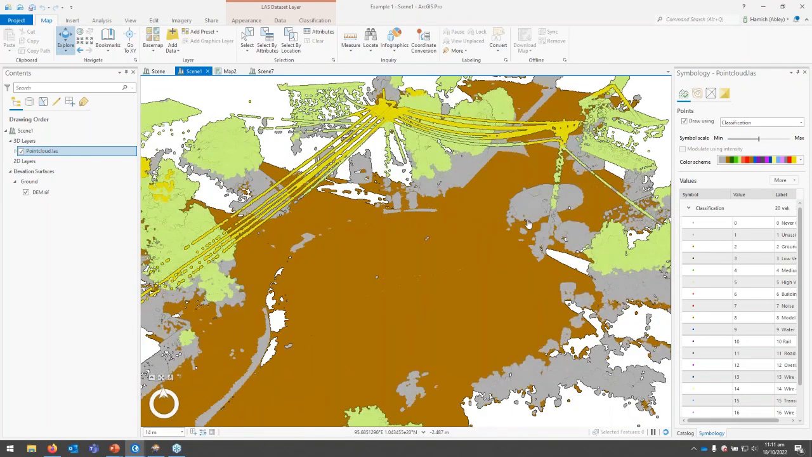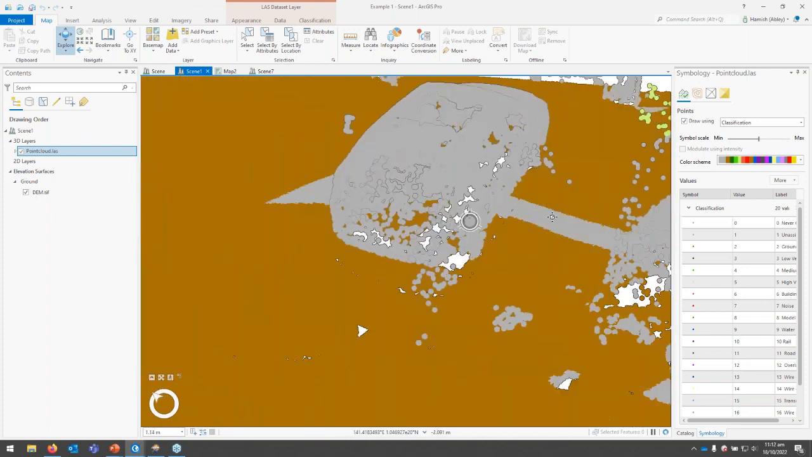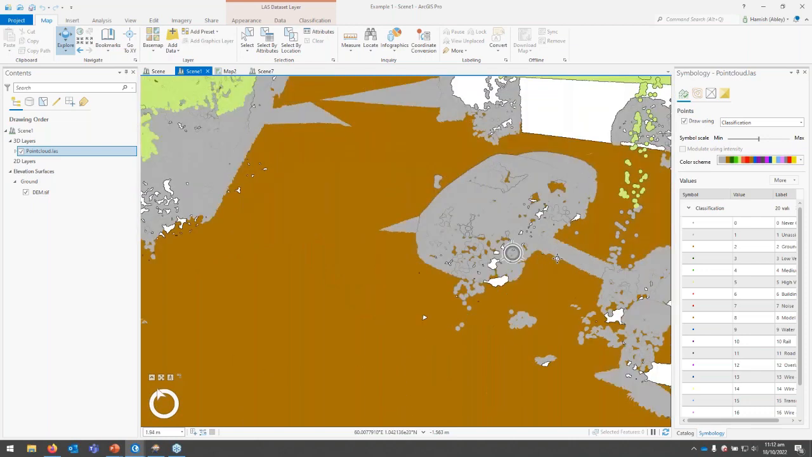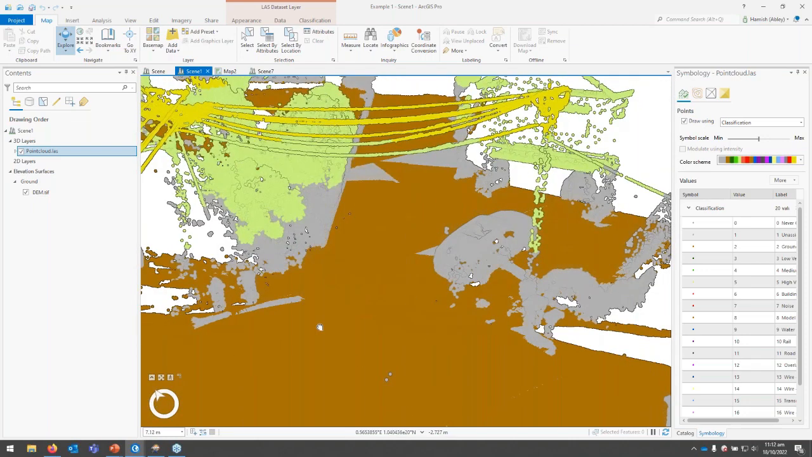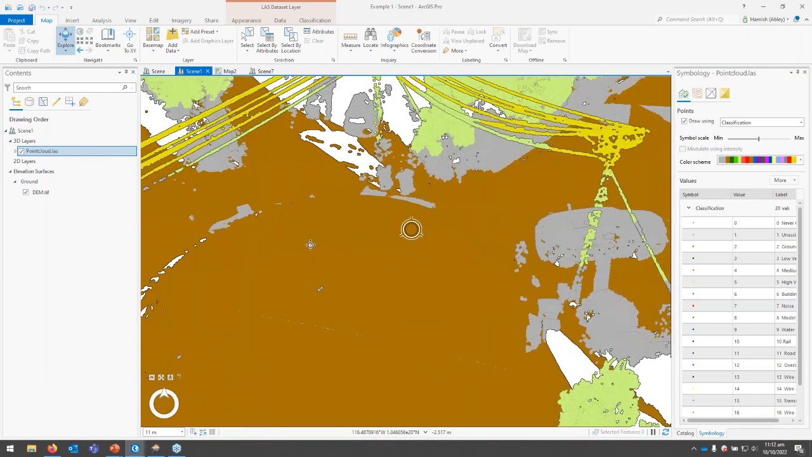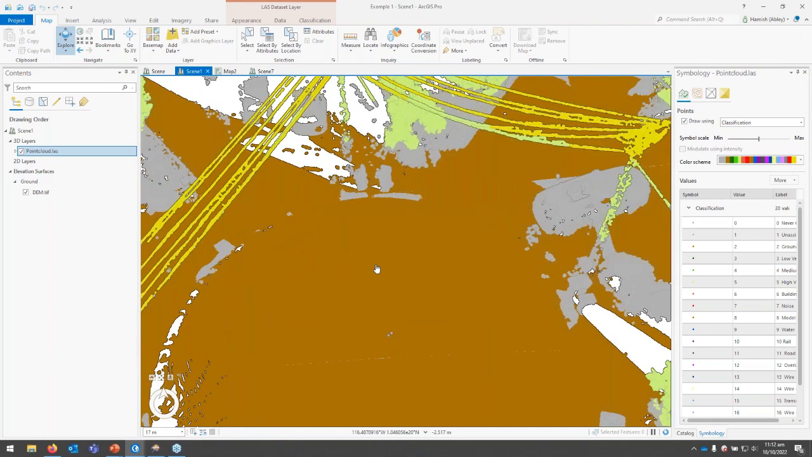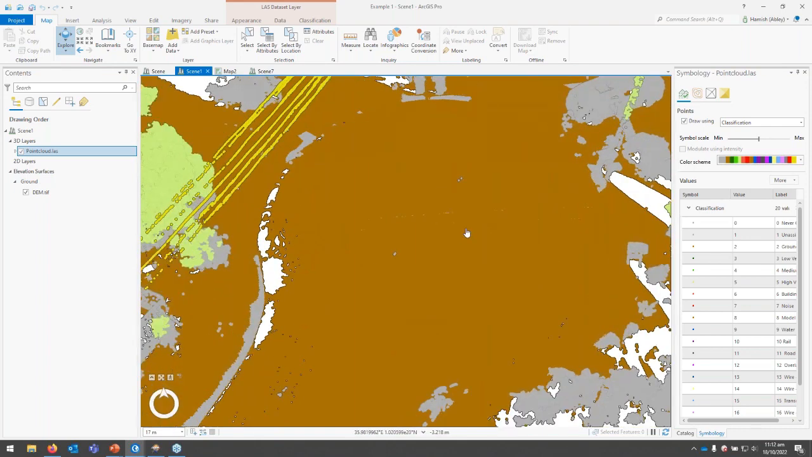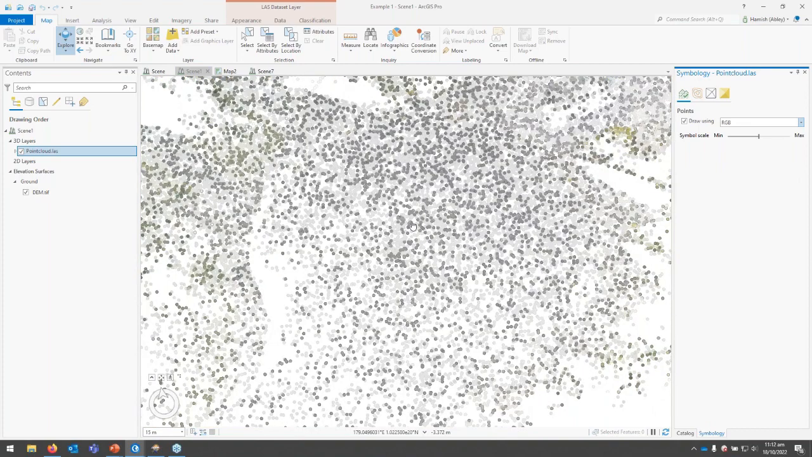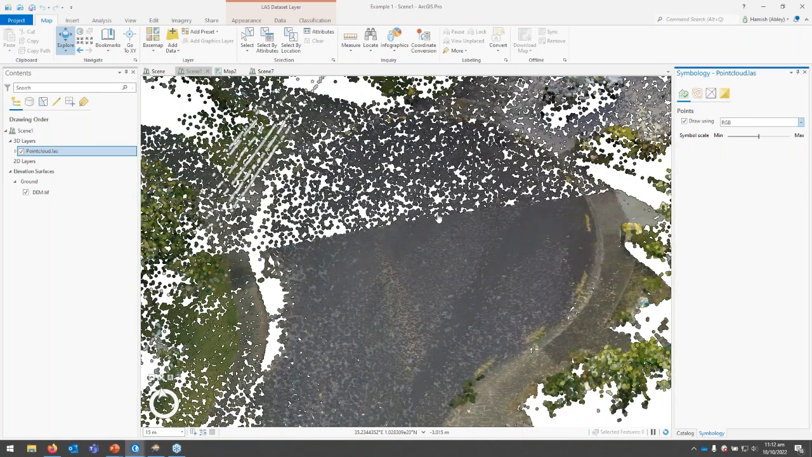We can see that all these brown points are what has been classified as ground. So you can see it's been able to identify that this here is not ground, that is a car, and it's been able to classify that out. And of course, you can see there are some areas where it hasn't been very successful in classifying, but that can be resolved with fine-tuning the model and working through and finding areas where improvements can be made.